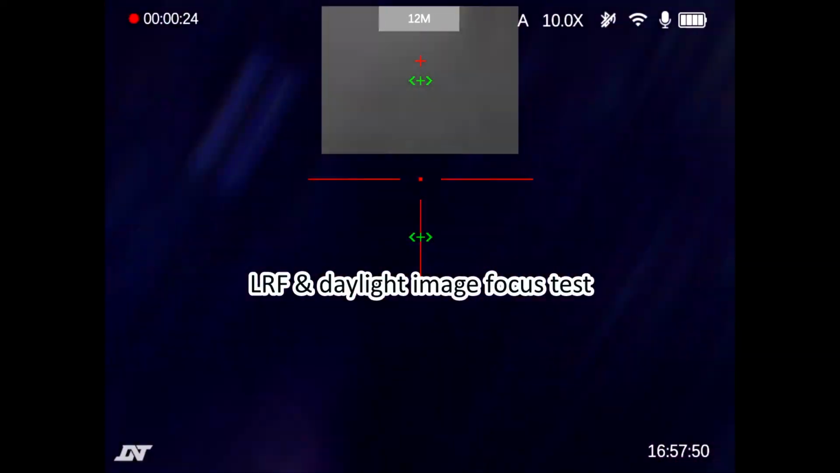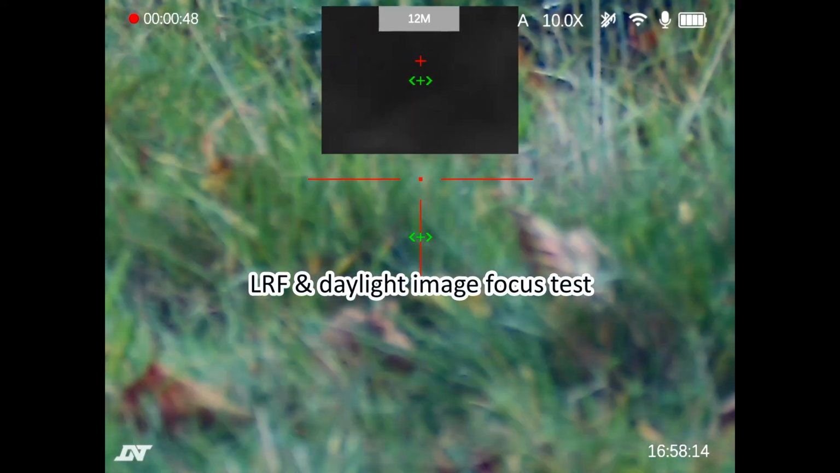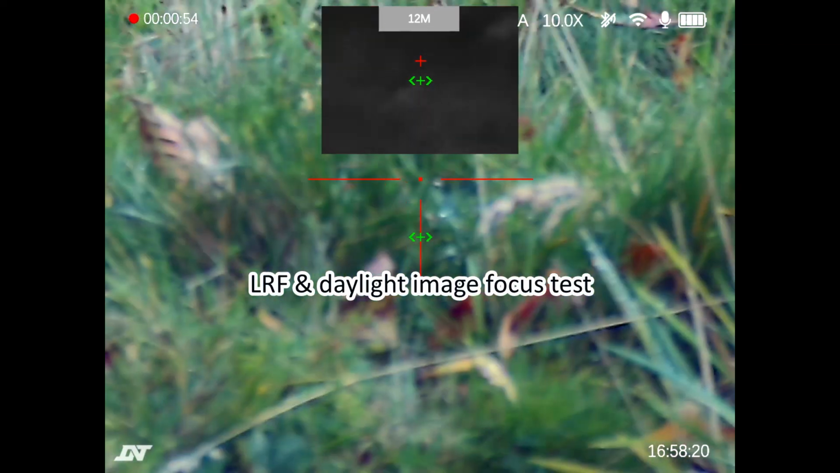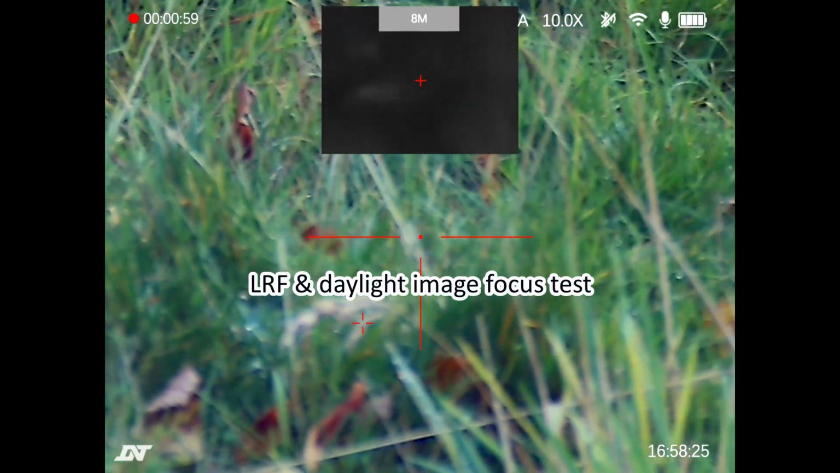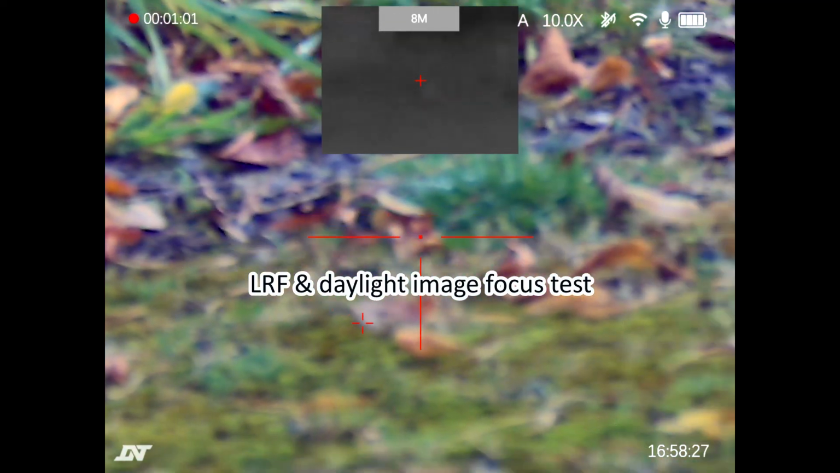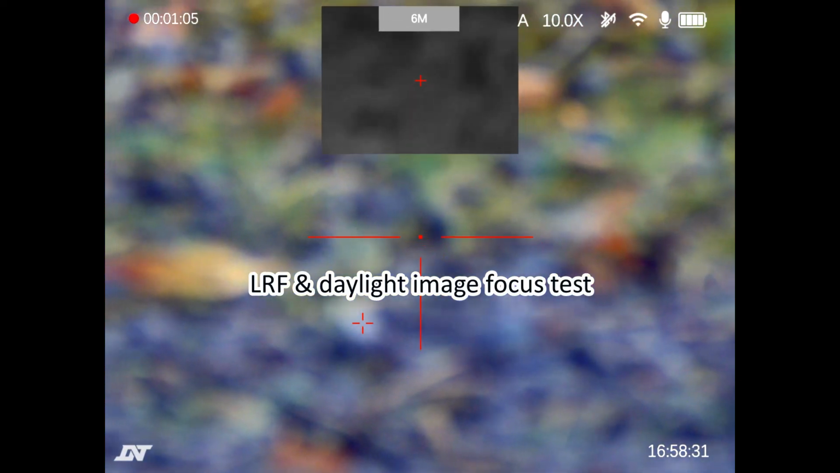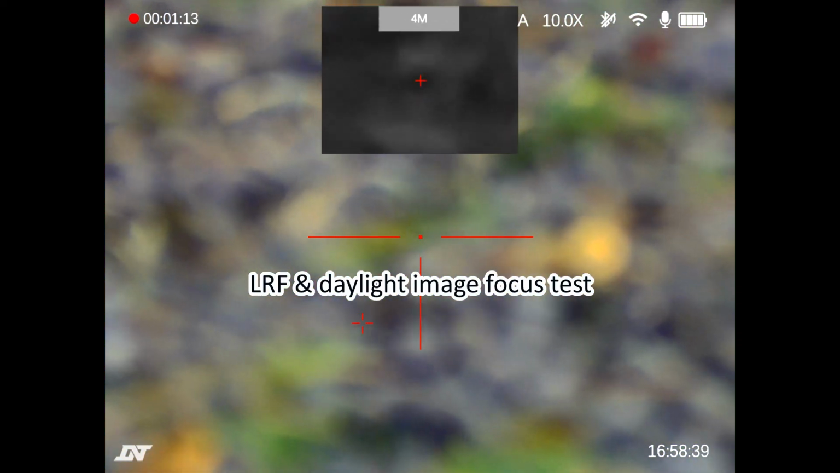Let's do a quick demo for you. The TNC225R is based loosely on the digital image of ZHD 520R. But hang on, 8 meters, 6 meters, 5 meters, 4 meters.